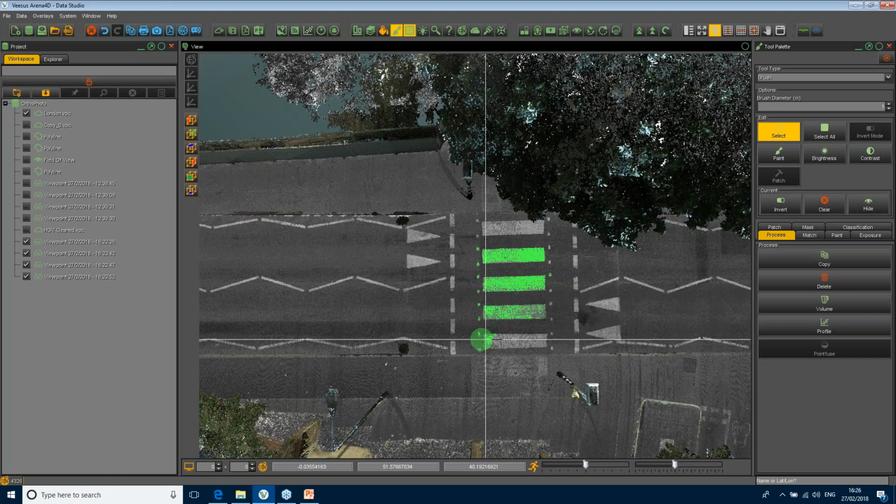It might be a bit tedious for you to watch this, but I'll try and do as good a job as I can. Obviously, I'd be more careful if I was doing this for real, but I'm just going to go over all the white lines here. And I could use a bigger sphere if I wanted to, and actually make this even faster.